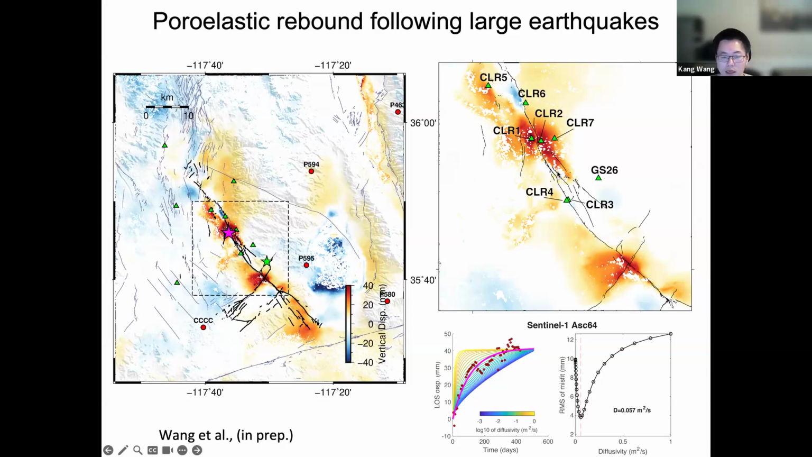When we combine the poroelastic rebound modeling, assuming different hydrological properties, we also try to estimate the hydraulic diffusivity. Basically, it's a parameter that controls how fast the fluid migrates through time. I'm going to skip the numbers, but just give you an idea that surface post-seismic deformation due to poroelastic rebound can also be used to estimate the hydrological properties of the host rocks.